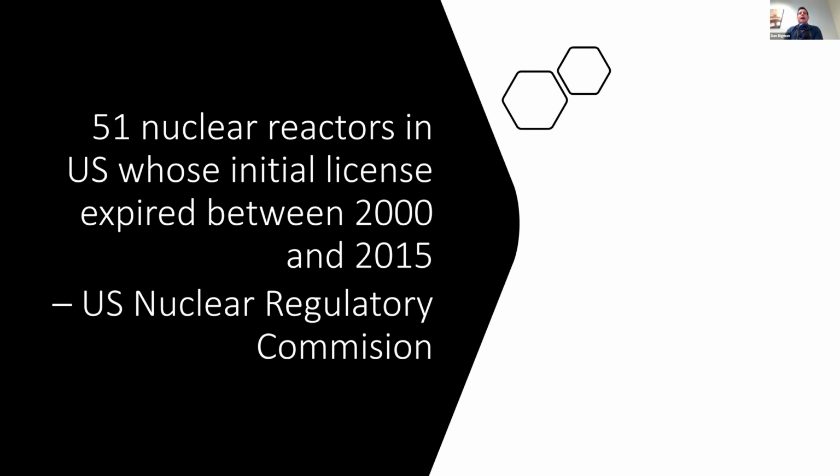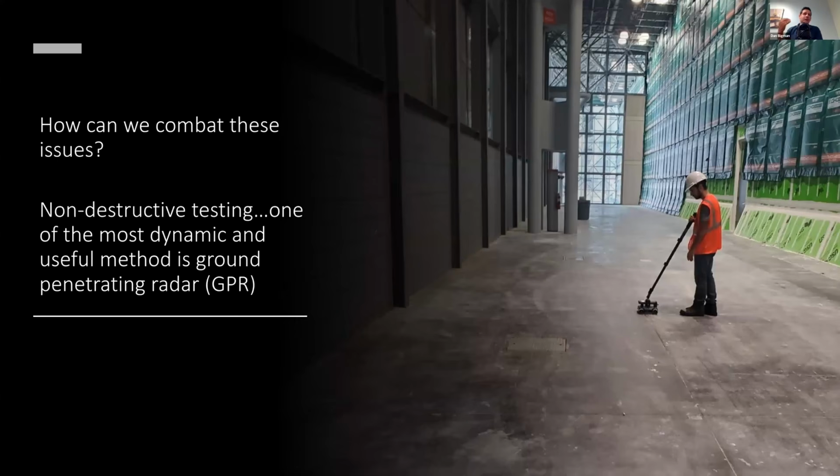And so how do we handle these reactors whose licenses expire, and which ones can we deem as being accessible for renewed licenses, which ones can be refurbished in order to have longer use lives, and which ones really have to get decommissioned? In order to inspect these, we need some tools that are non-destructive, right? So how can we combat these issues? Well, we would use non-destructive testing, right?